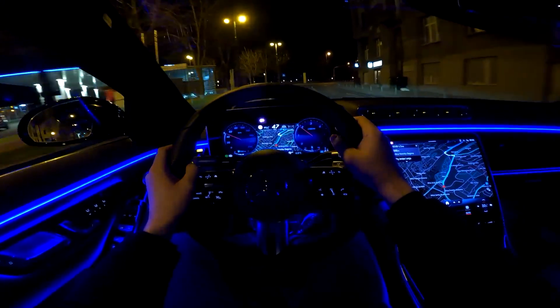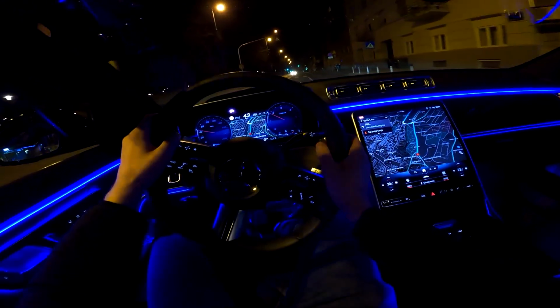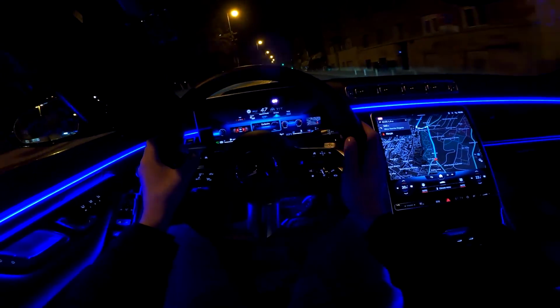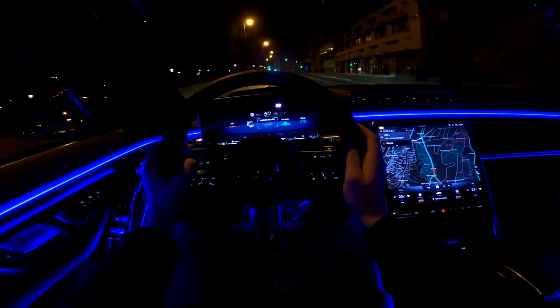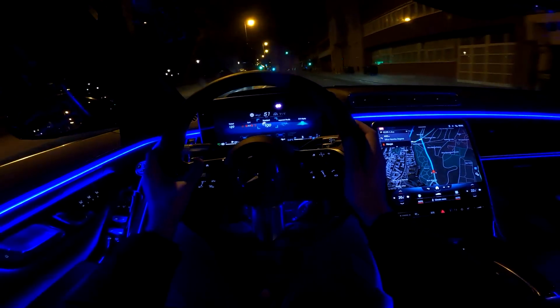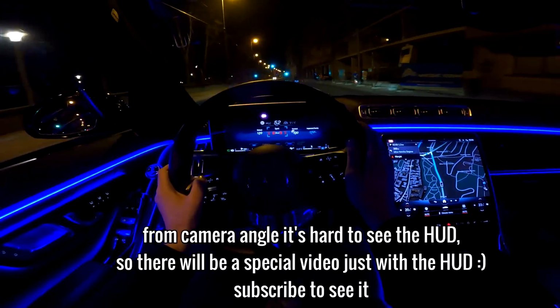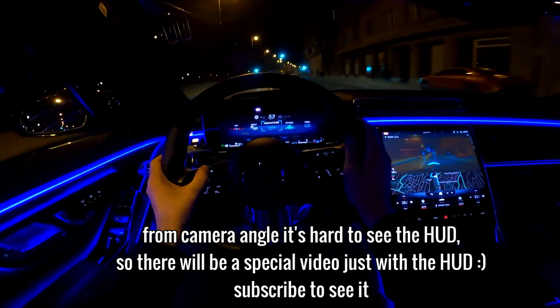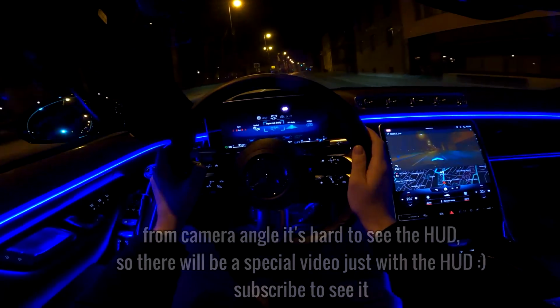And as I mentioned, the head-up display is huge, but you can also change what you want to see in it. You just go here and you can actually have the standard view with just the speed limit, or you can have the sport mode, and then you have the revs, or the eco display also available.